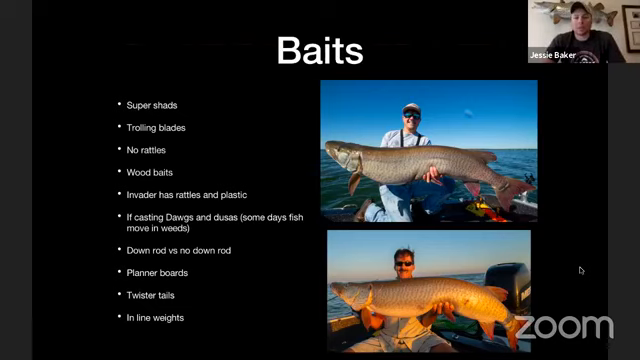I do put some twister tails, some small 3-inch twisters on some of my trolling baits, just for a little teaser on the back. And then inline weights, it's kind of like the St. Clair trolling stuff. We run inline weights. A lot of them are 2-ounce weights, right in line.